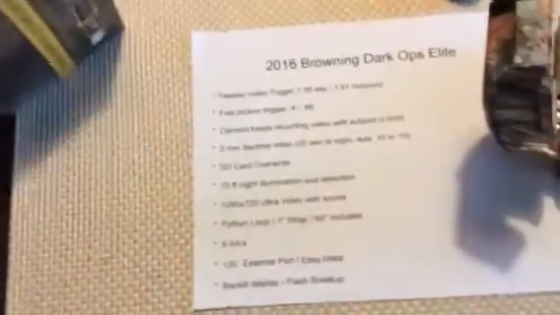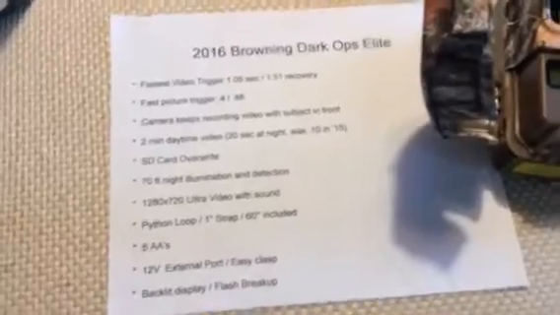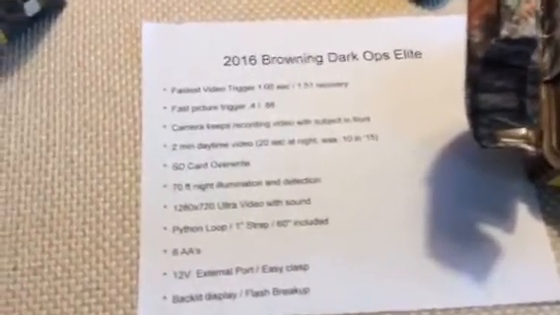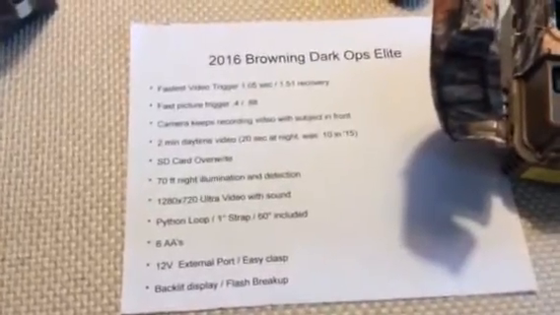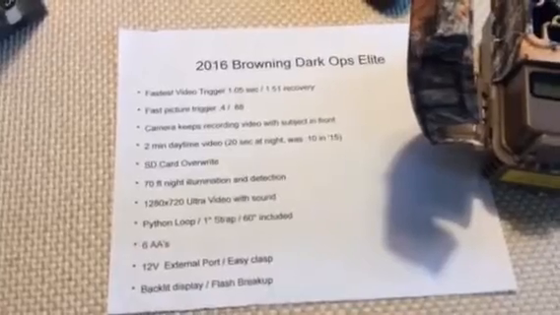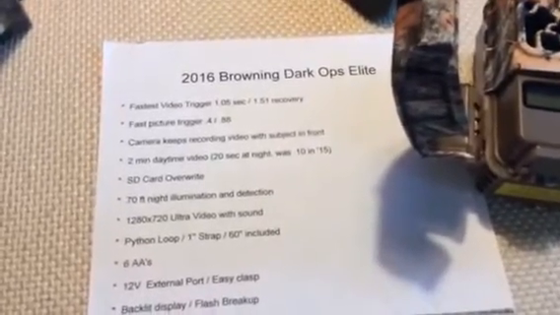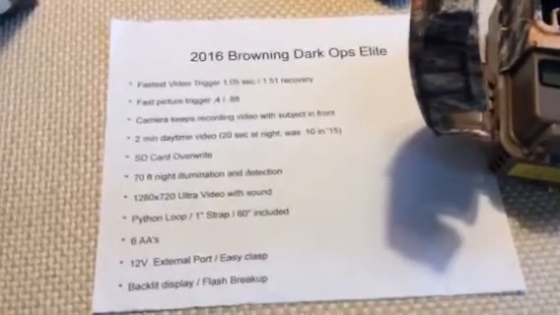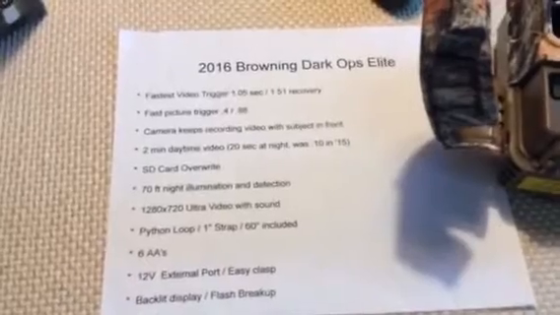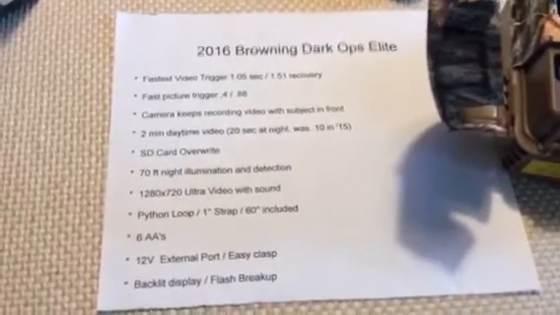The one thing I am super pumped about with this camera, for those of y'all who know me, who post on Chasing Game as Waco Kid, is that I am huge into video capture. The video trigger on the Dark Ops is a 1.05 second video trigger, which is basically the fastest video trigger in the world. This thing even blows away Reconyx's video trigger. It has a 1.5 second recovery.